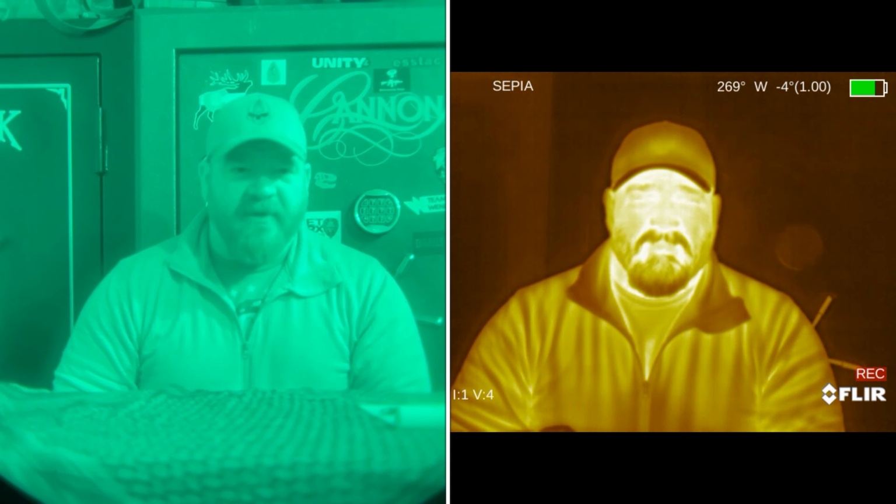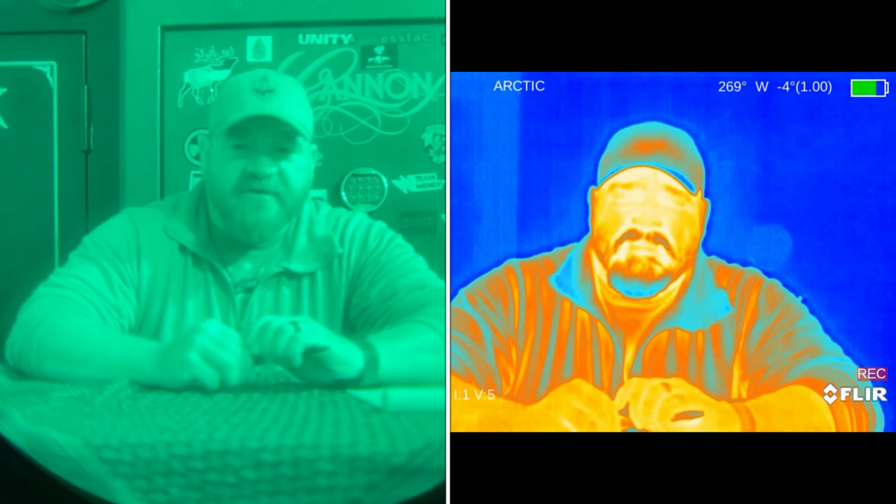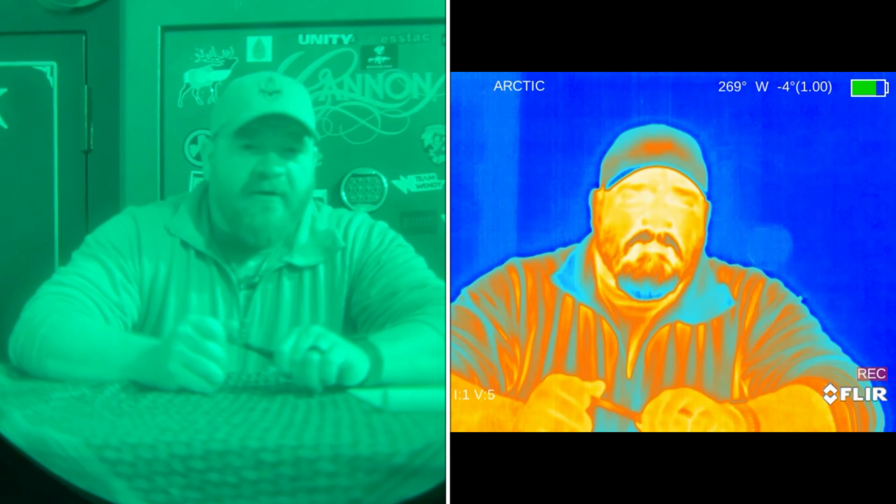Now we're going to go ahead and move on to the Arctic. This is the Arctic palette. Nothing too fancy, nothing too special. Again, easier on the eyes than the white hot will be, especially over prolonged use or wear. So it does give your eye a little bit of a relief from that brightness.